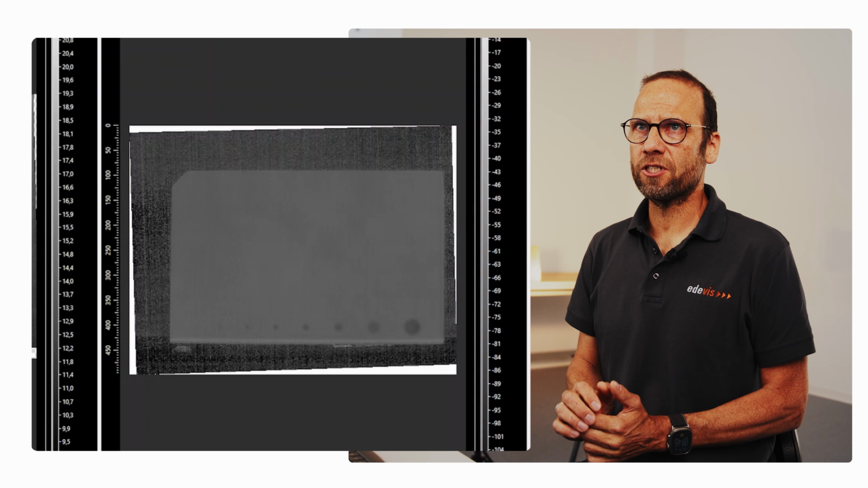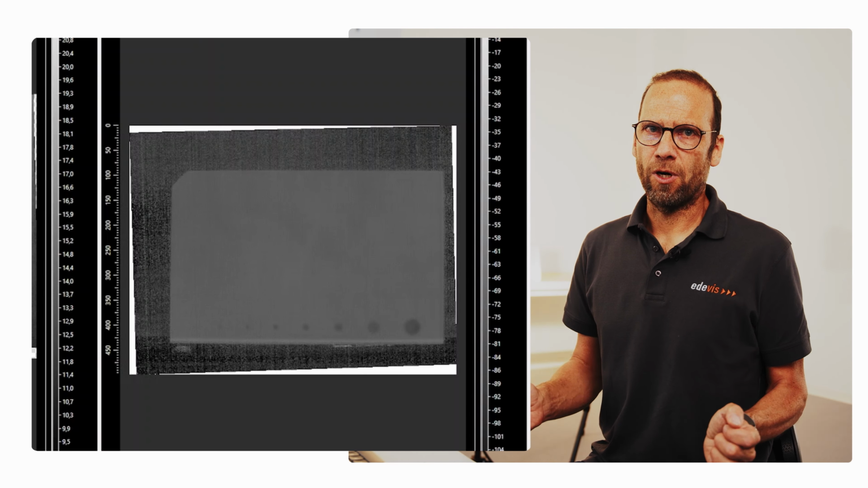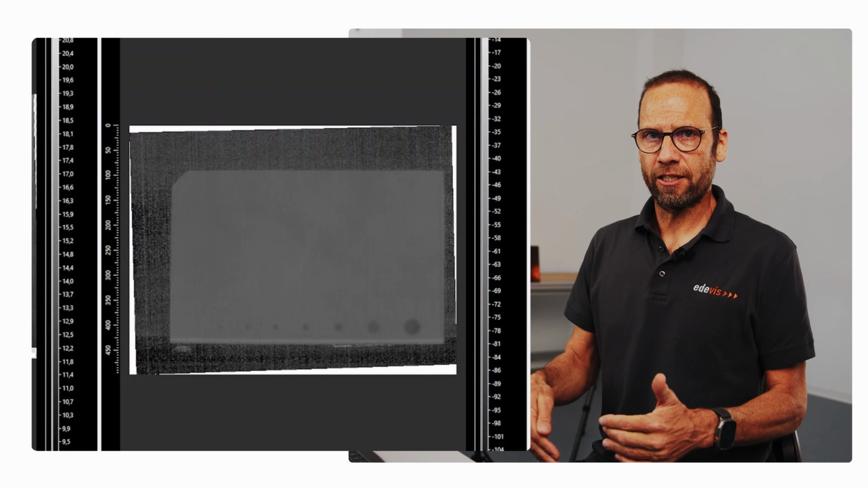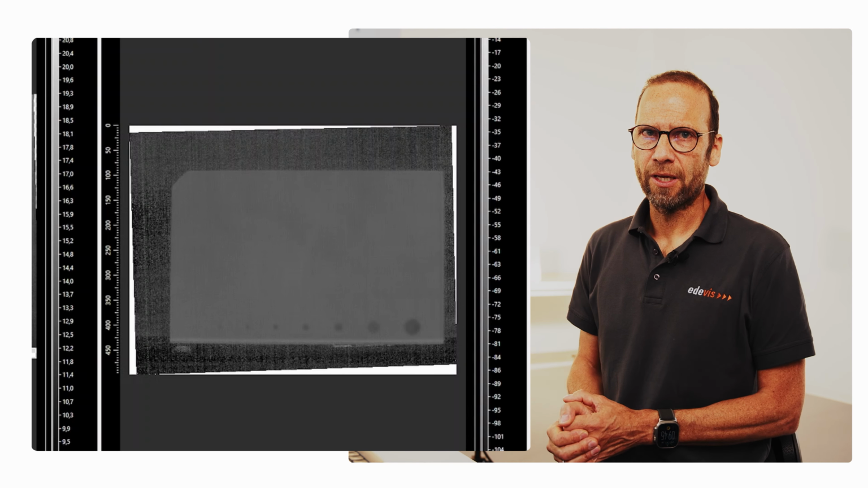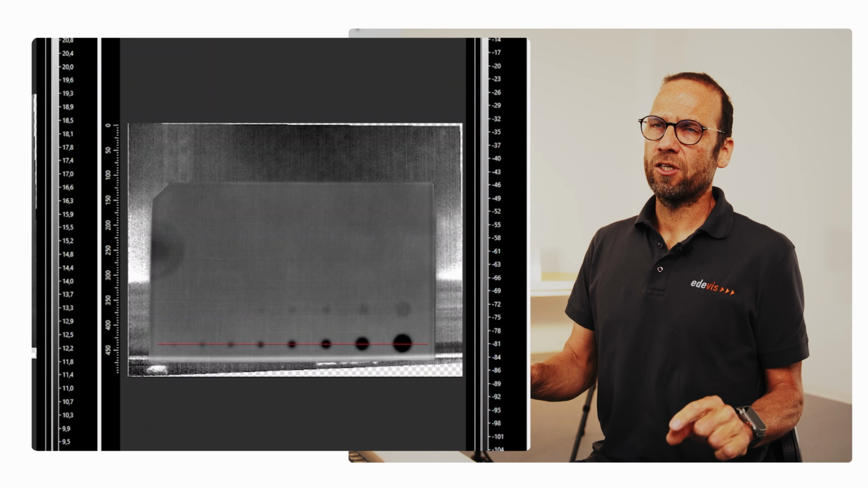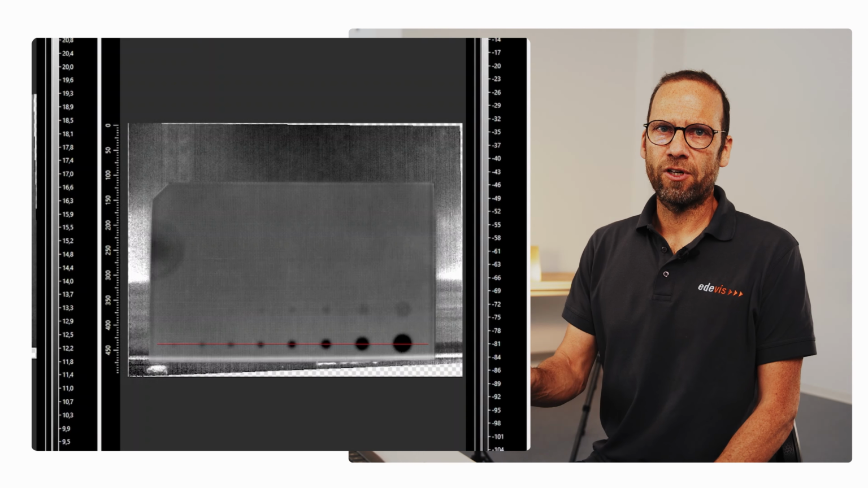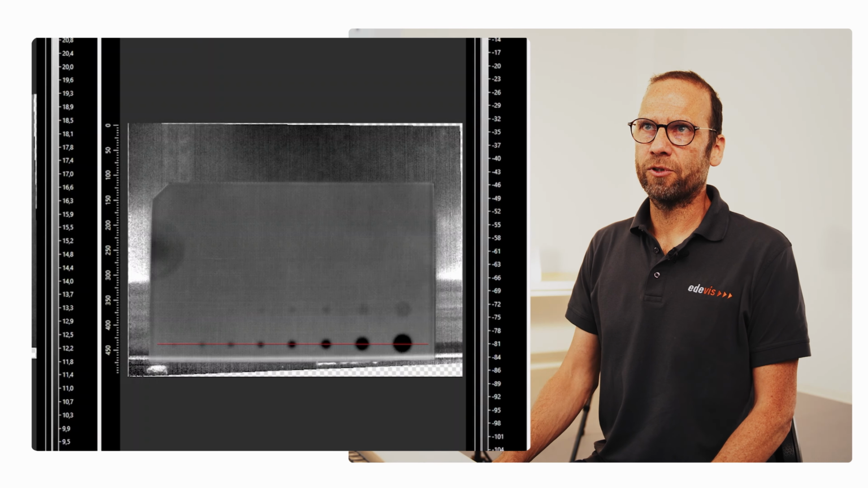At 0.2 Hz, you now can see that we already see the first row of flat bottom holes. So we reached the 1 mm penetration depth. And at 0.1 Hz, you see already the second row. So that's exactly what we can expect from theory. We practically proved that.